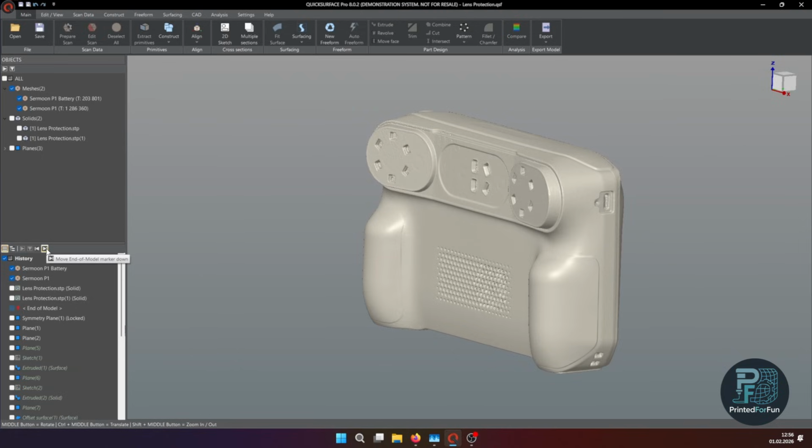I will give you more of an overview of how I approach this task in Quicksurface. I didn't capture the whole design process. It took roughly, I would say, half an hour with the revision I wanted to add. So I started with the alignment of the scan.